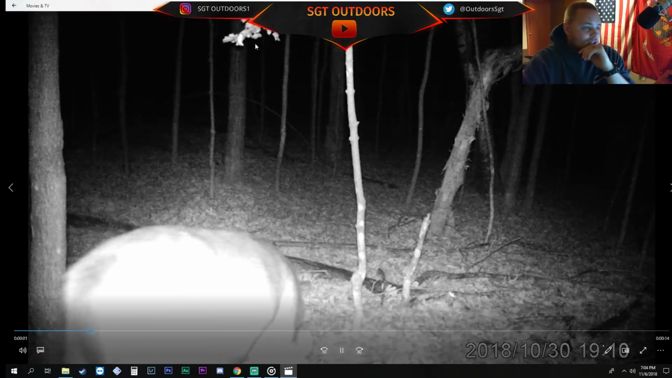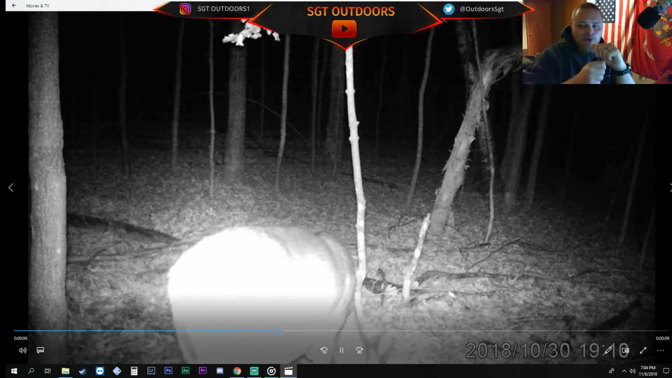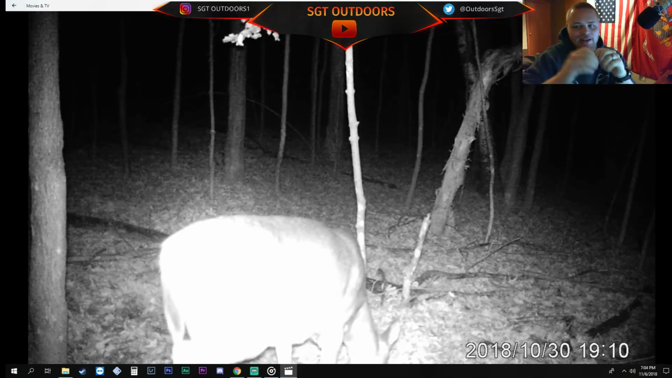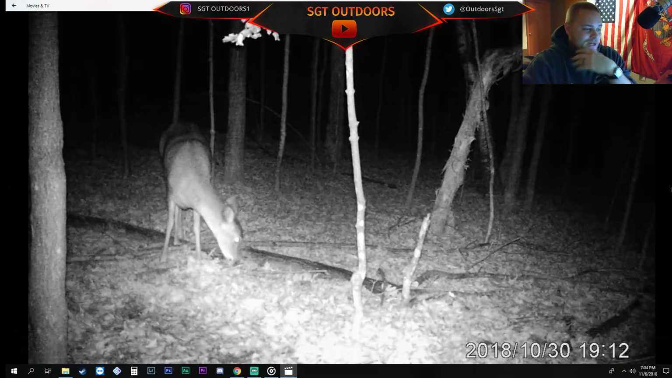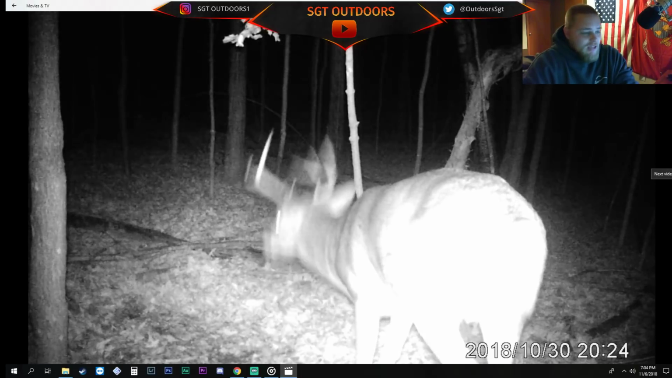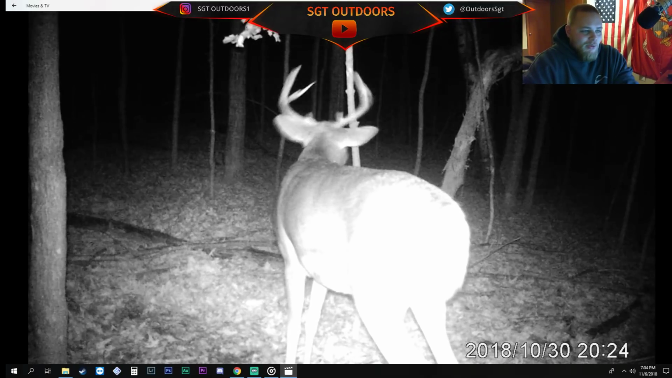We got him. So this branch here on this tree, I literally tied up with one of the bungees from this trail camera. I found a strong branch from another tree so I could put it at what I was hoping was the right height on another tree so I could get this camera up. Because you gotta do what you gotta do sometimes. But it turned out to prove to be awesome because every deer I had came and checked out the scrape, checked out the branch, and did exactly what I wanted them to do.